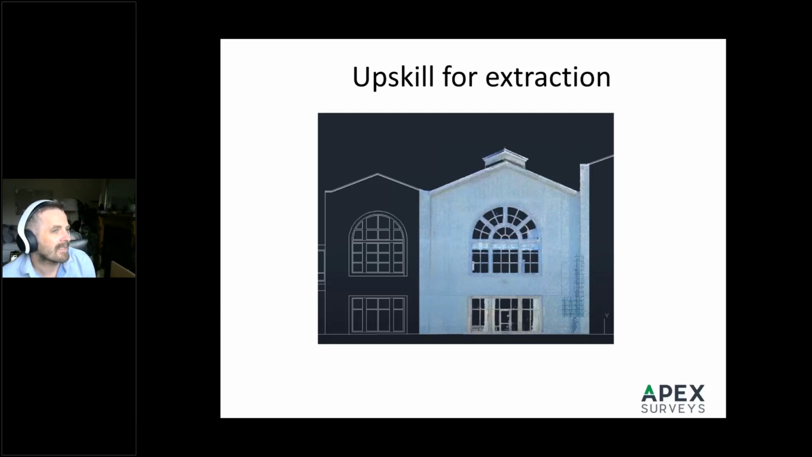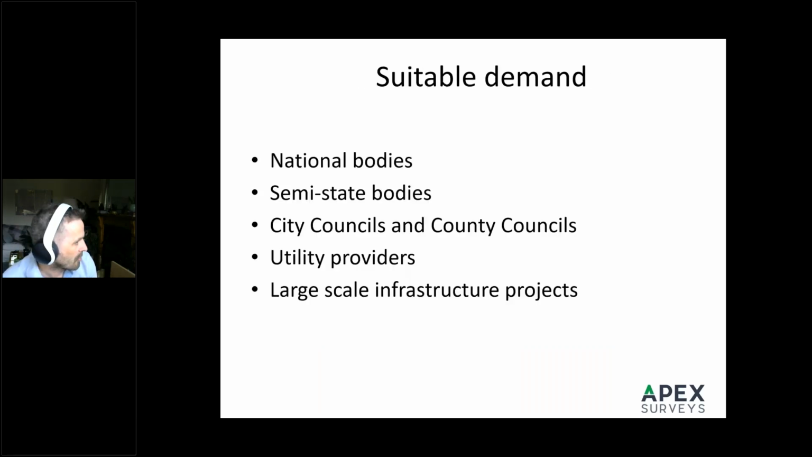I think the last barrier to entry is the demand. You need large projects, national bodies, semi-state bodies, city councils, county councils, large-scale infrastructure projects to justify the investment in the likes of a mobile mapper or a Lundberg.